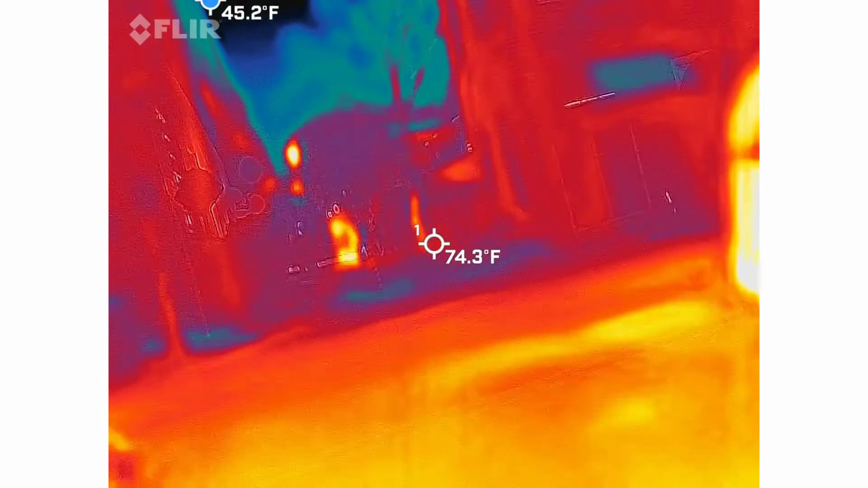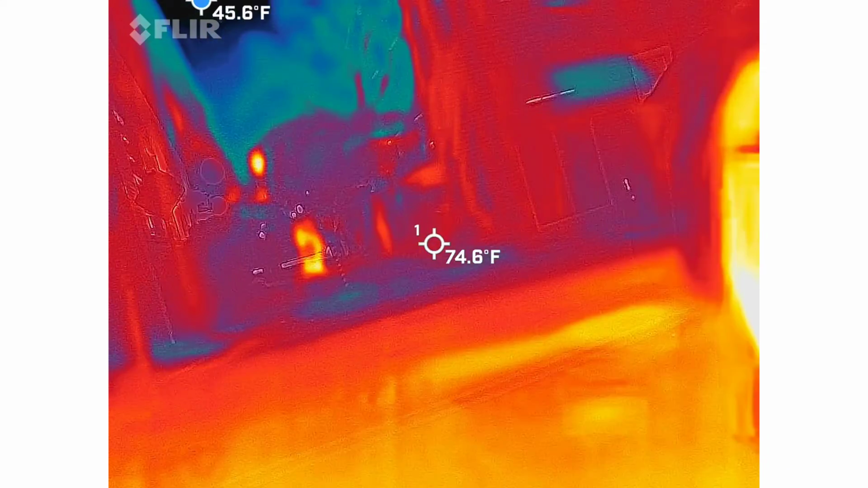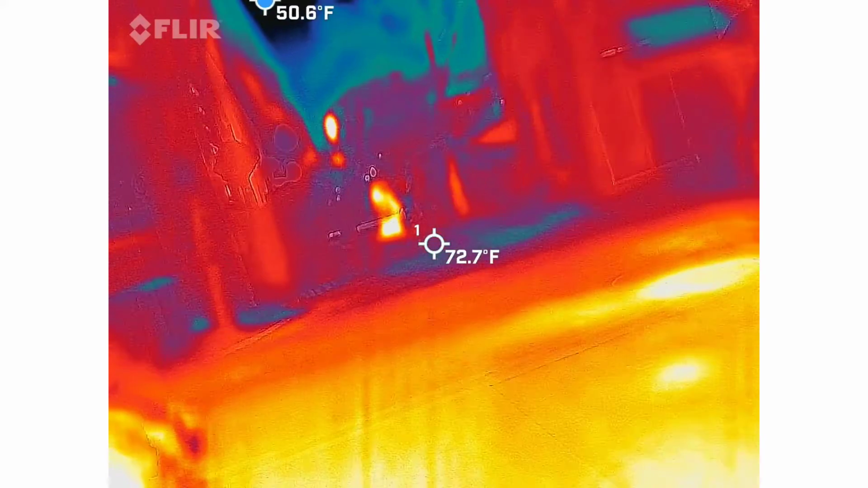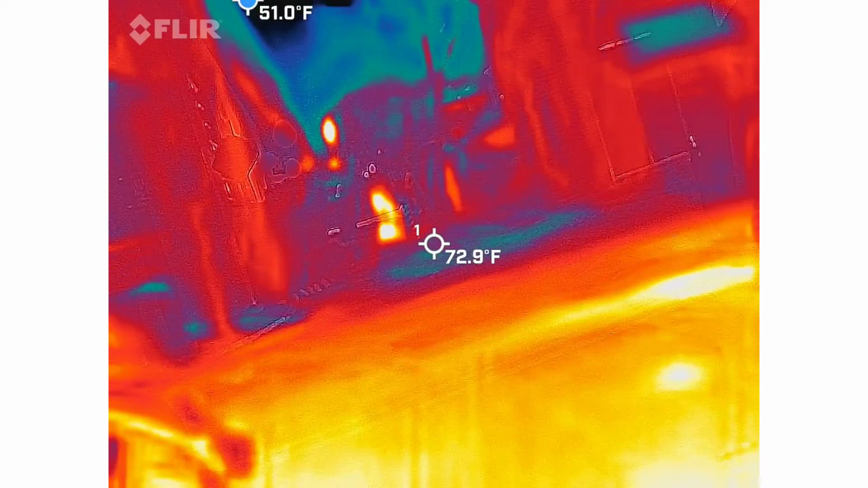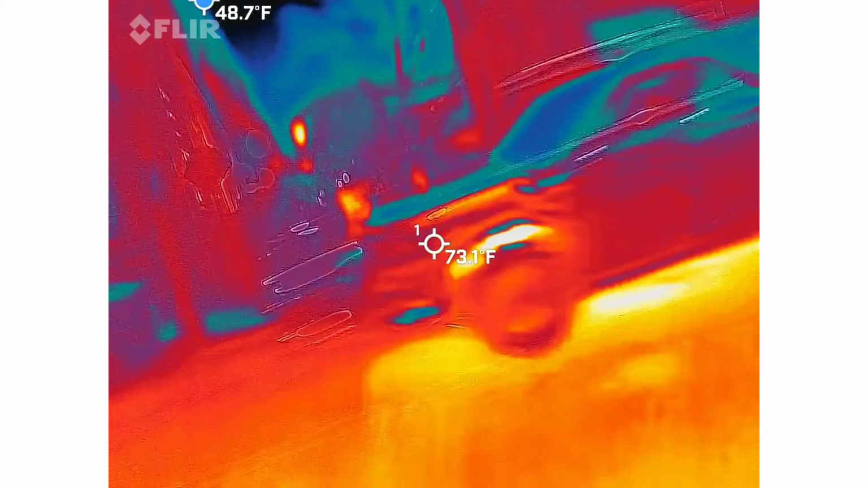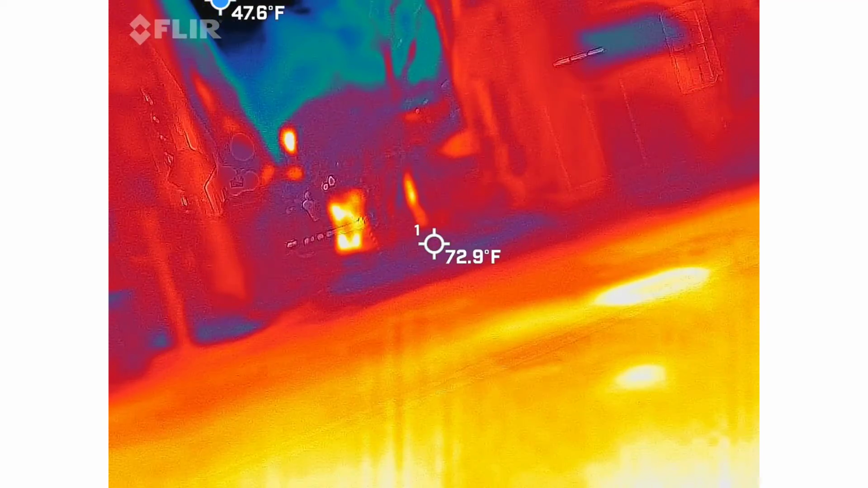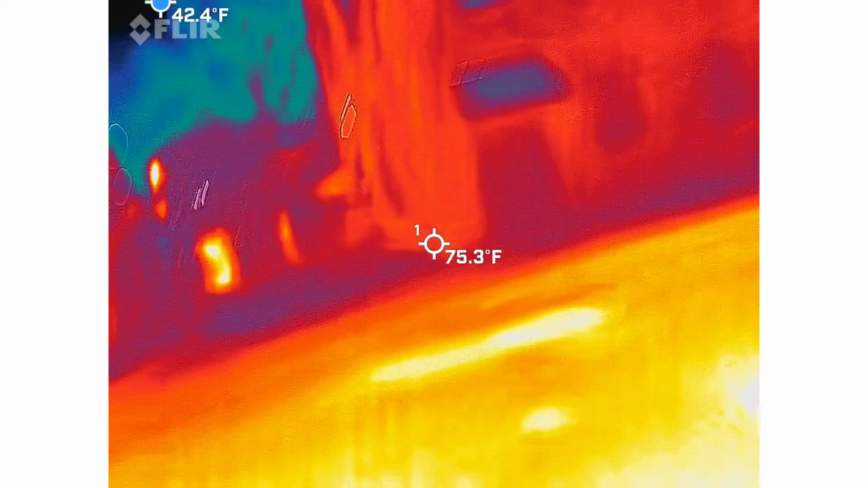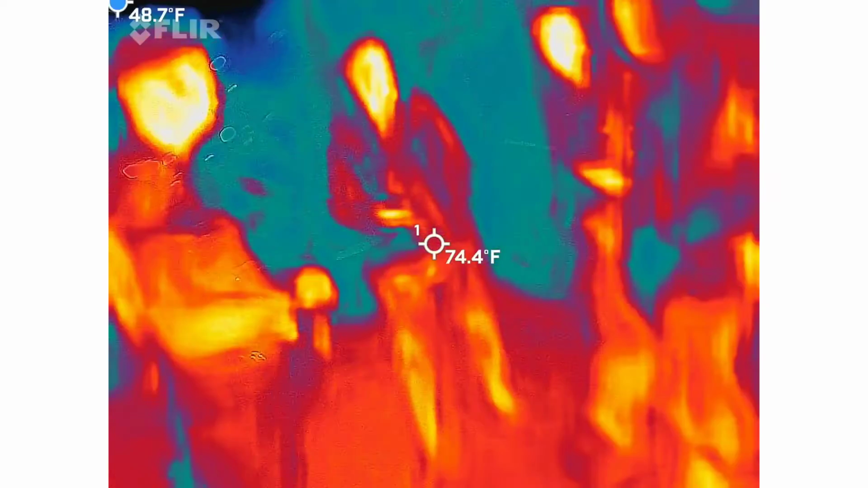Any terms pop up since we've been standing here? What was the last one? Possible. Okay. Have you heard anything? No. I heard gun.